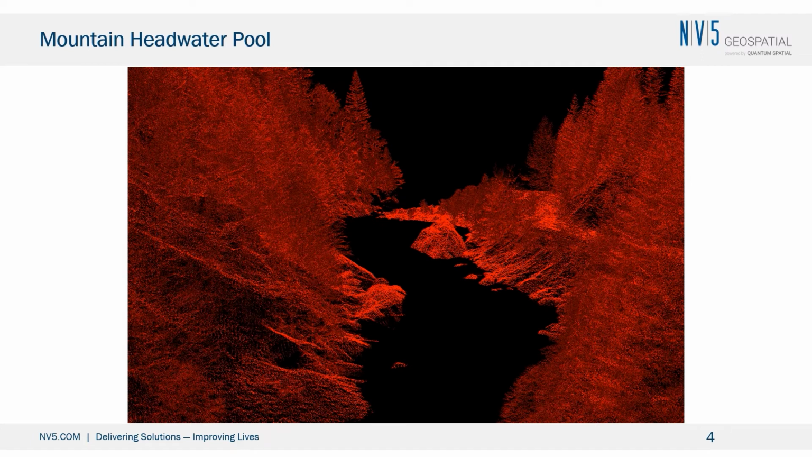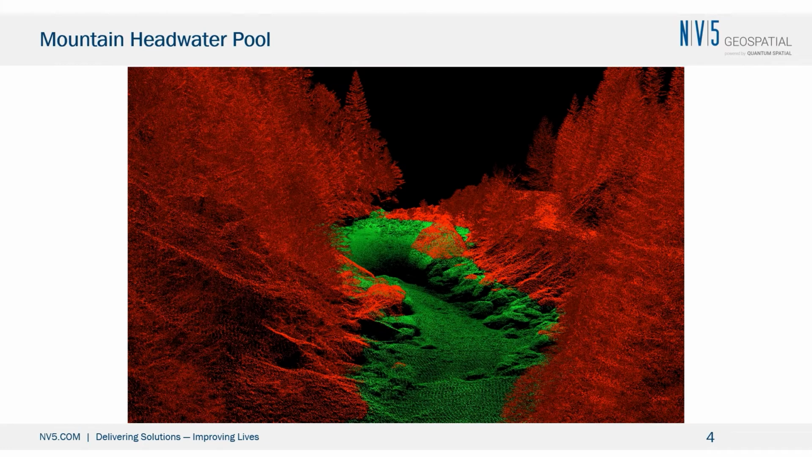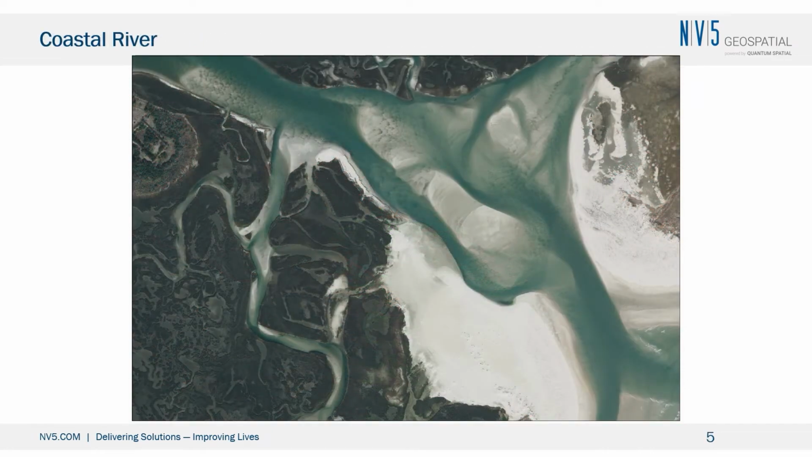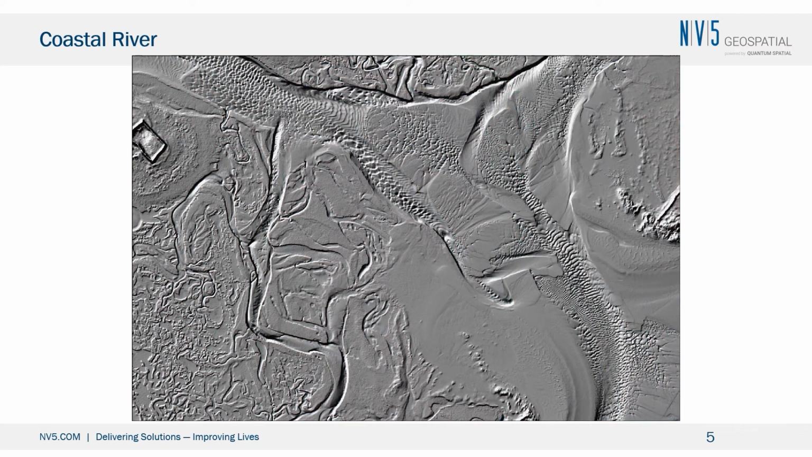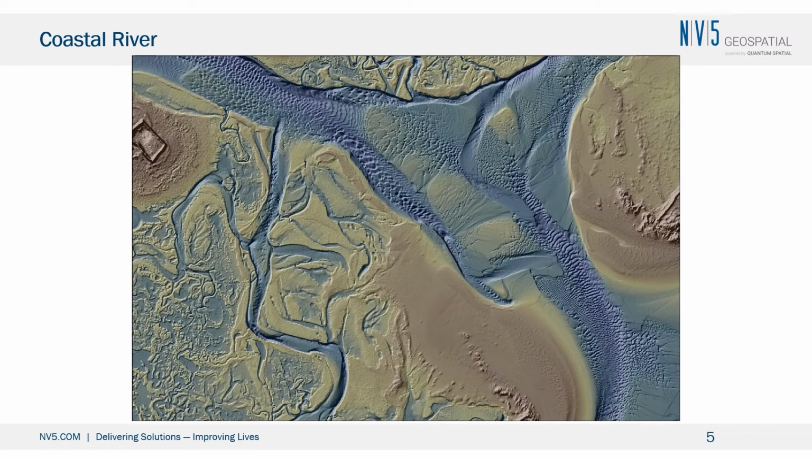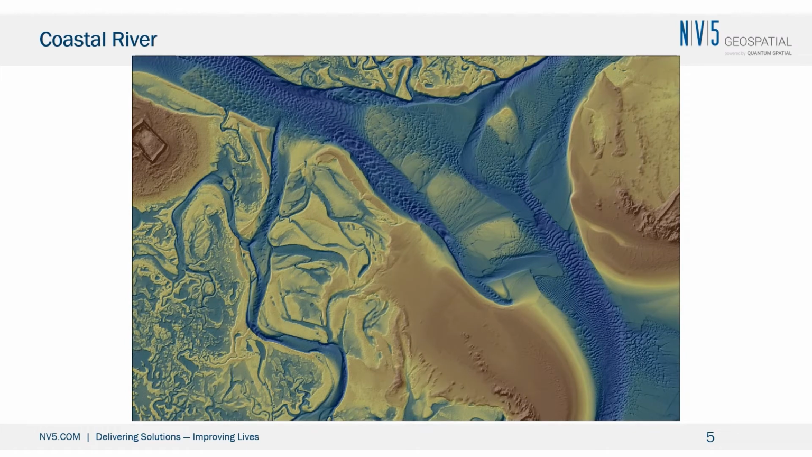Here is an example of a mountain headwater pool. The red is representing the terrestrial or NIR wavelength, and the green would be the extra detail underwater that you get from the bathymetric system. This is just another example of a coastal river. Here's a true color ortho. Here is a false color ortho with all the vegetation highlighted in red. This is the bathymetric representation of a hillshade, or a hillshade representation of the bathymetric coverage underneath the water. And you can start to look at that for depth and elevation.